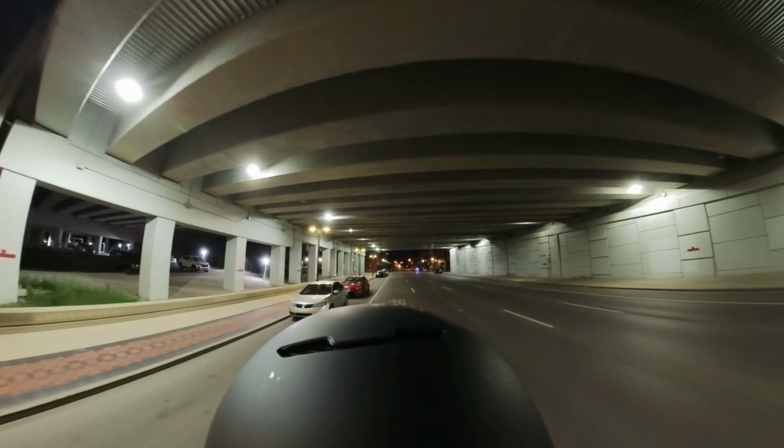Yeah, so Main Street, we're about to pass Louisville Slugger Field, which is where the Louisville Bats baseball team plays.